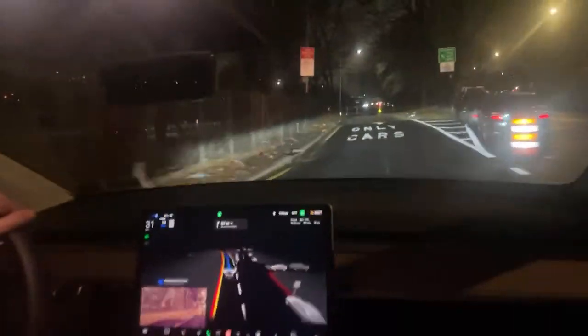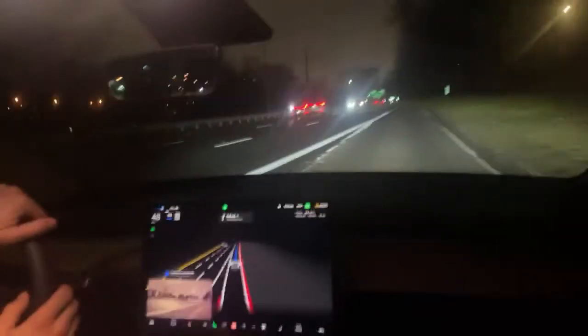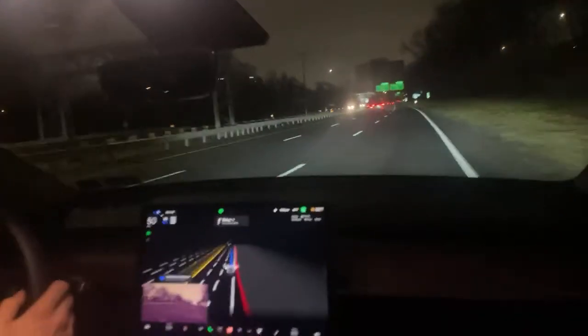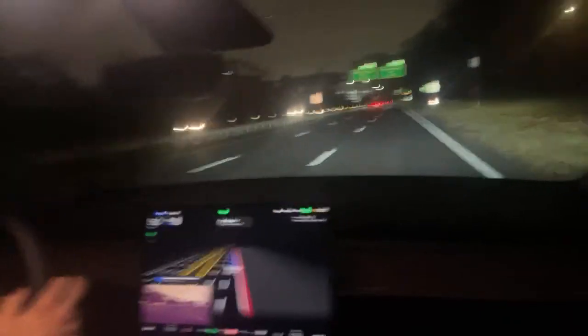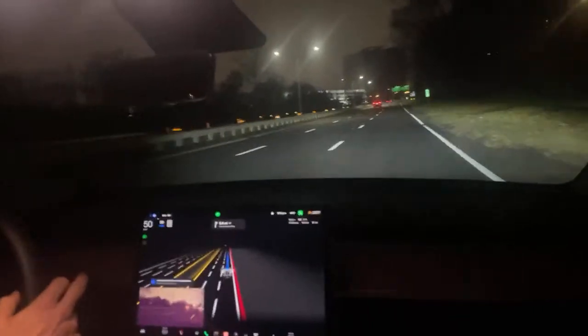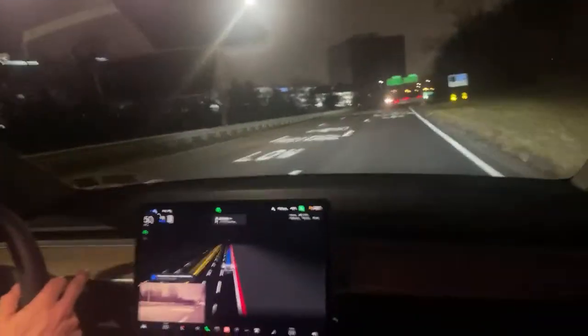Great. All right. Looks like it's going to 50 pretty quick. 44. Max speed 50. Getting on the highway with some gusto for chill mode. Changing lanes. Stay out of rightmost lane. Use the turn signal. Use turn signal to cancel.